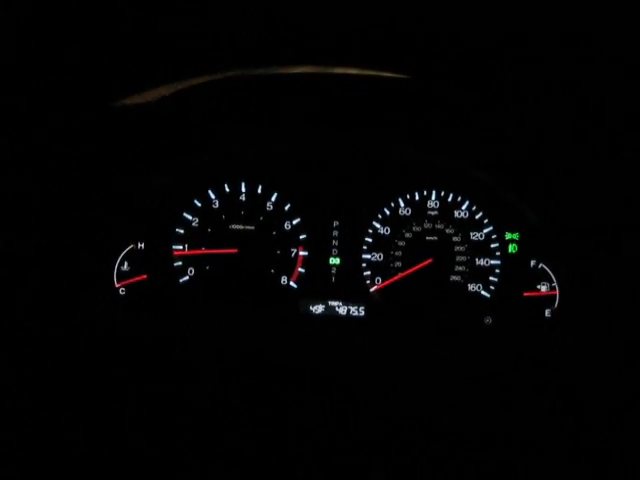Alright, well, here's a night view of the Honda Accord. The illumination's really nice on the inside. I've got it turned down a little bit. We also have the garage door openers right here. I live out in the country, so you don't want it too bright. You also have the back seat that's lit up.